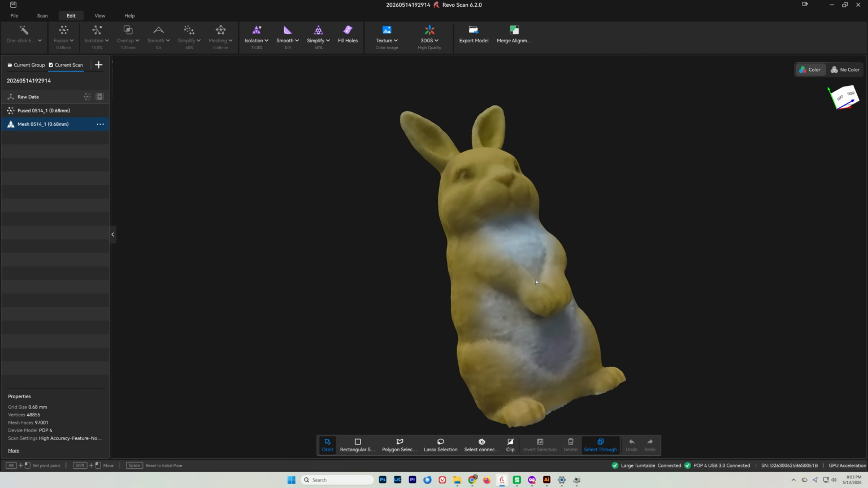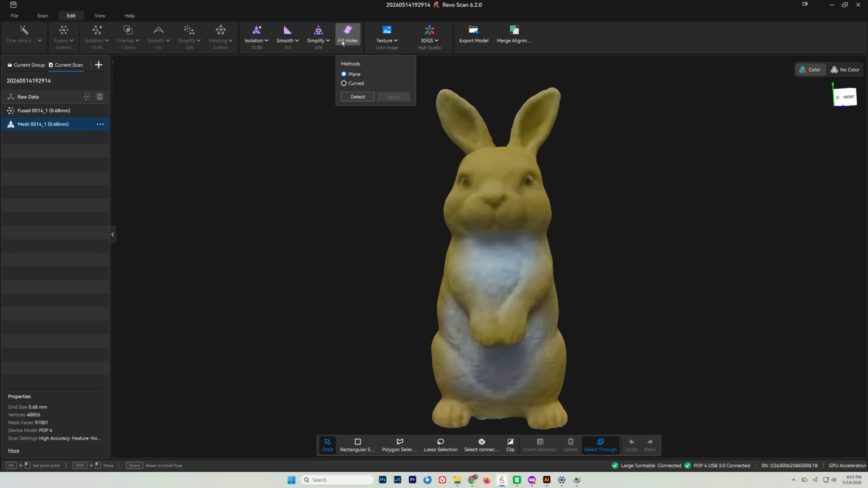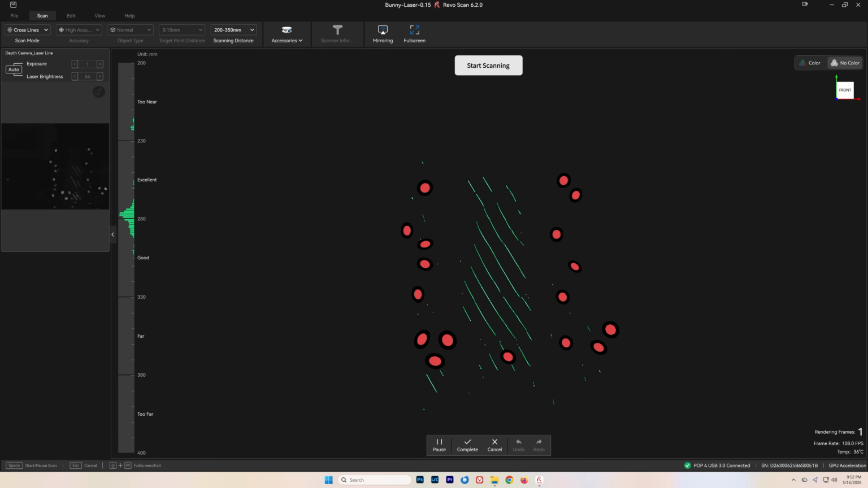And here you can see a completed scan that was done in the same mode. This is a color mesh, and here in a second I will turn off the color so you can see the base layer scan. Filling holes, all that kind of stuff is just super easy to do with the Revopoint 6 software.